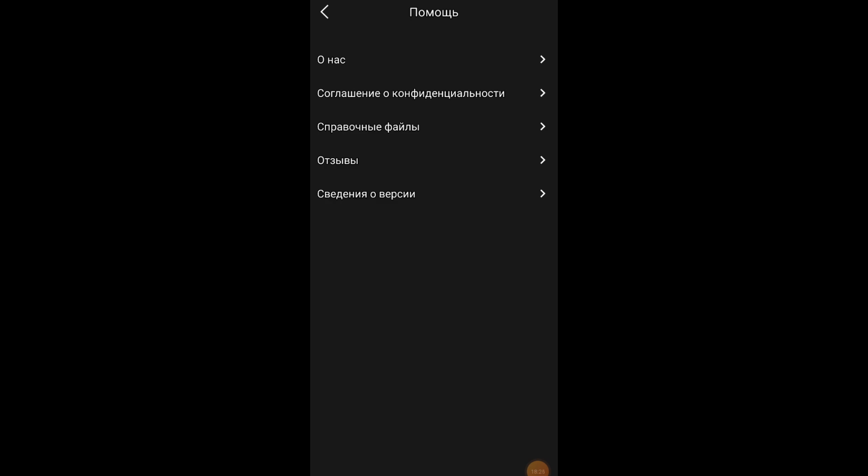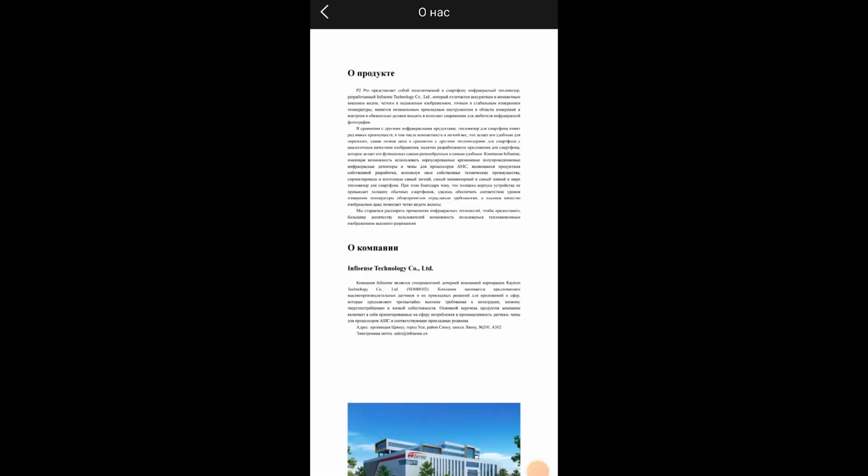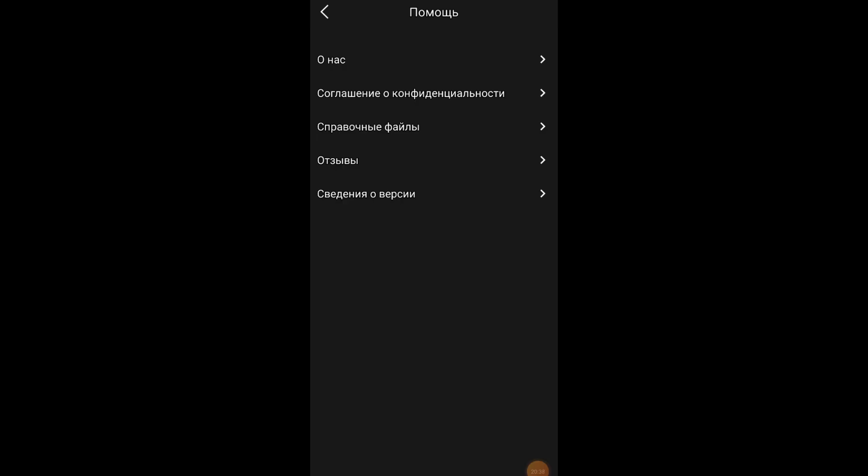Let's go out. And here is some background information. Here is information about the company itself. Here are the operating instructions for the thermal imager. An interesting fact is that the thermal imager sensor operates in the range of 12 micrometers. According to this, the thermal imager should work well even in fog, rain and smoke. If there is an opportunity, I will check it and make a short video.